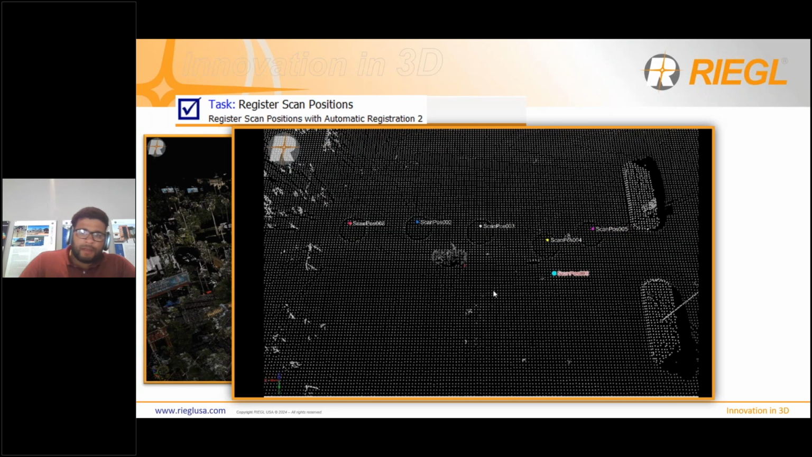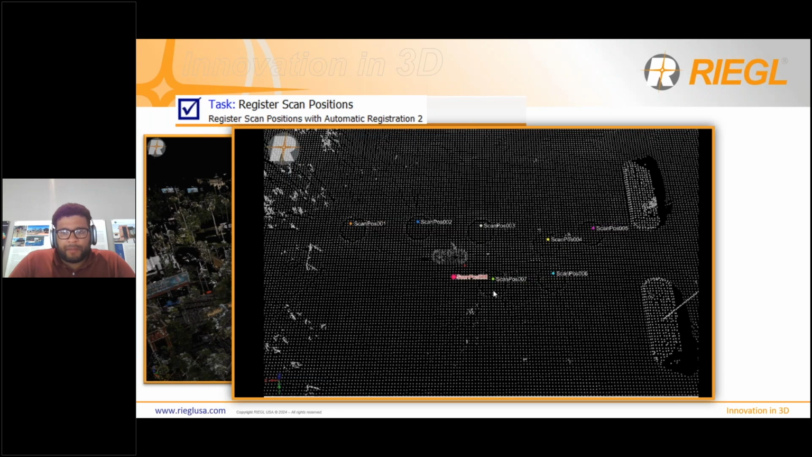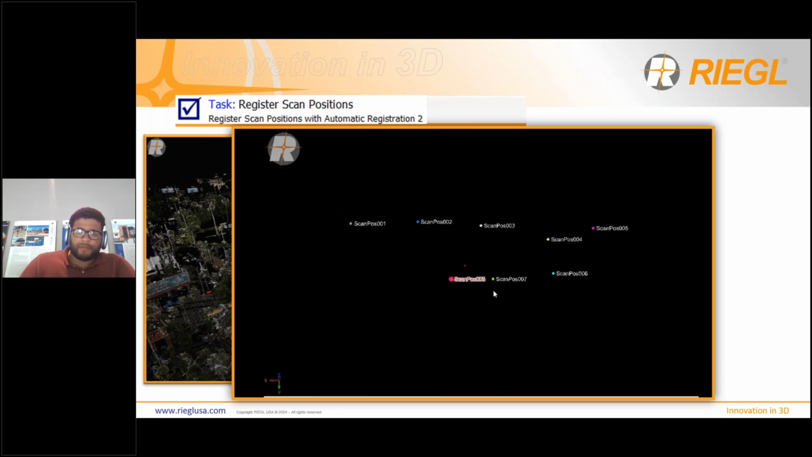As you're going through, it's going to passively look through overlapping features and put those scan positions together. The tool is also using some other information like GPS data and IMU data to stitch these scan positions together, but most of it is going to be off of the overlapping cloud-to-cloud registration.